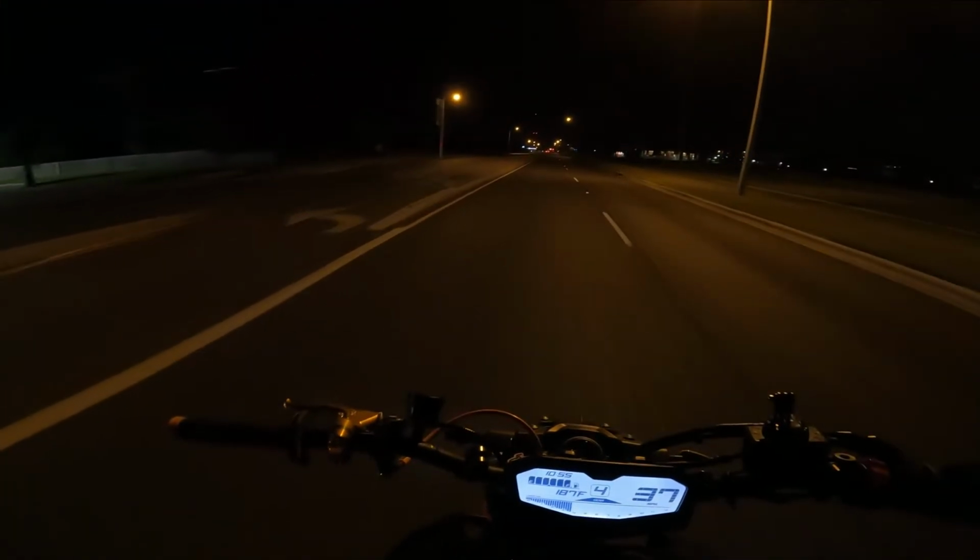Dude, this road's so perfect, man. Just can't resist. You know, guys, being in a wheelie really makes you feel better. It really does. Should we do a wheelie, guys? Yeah, I think we should do a wheelie.